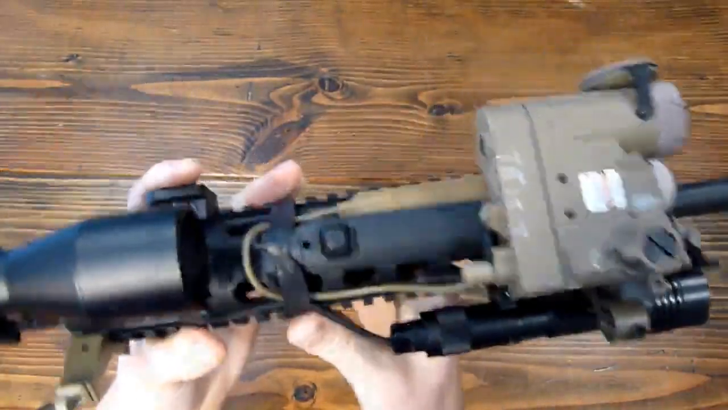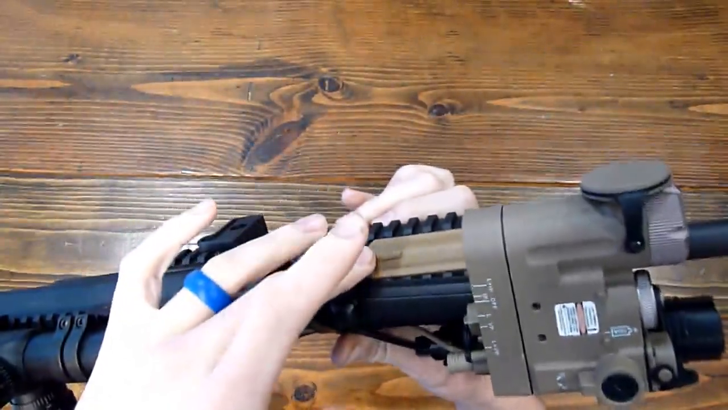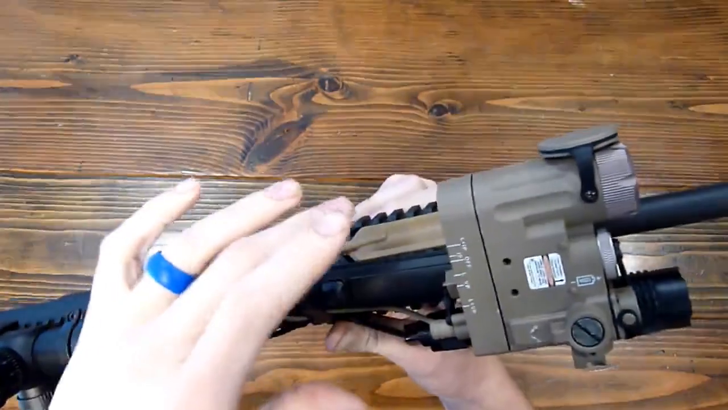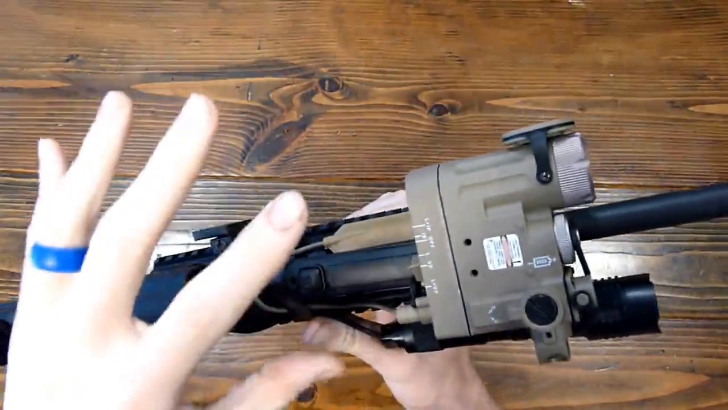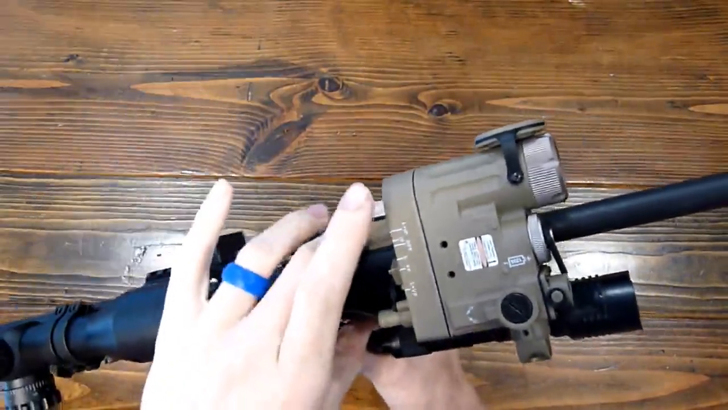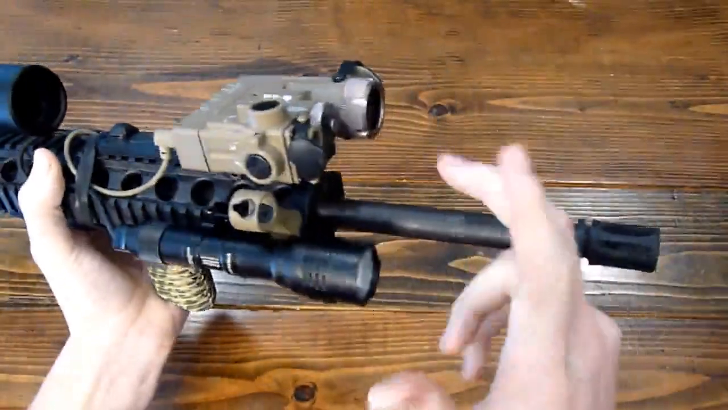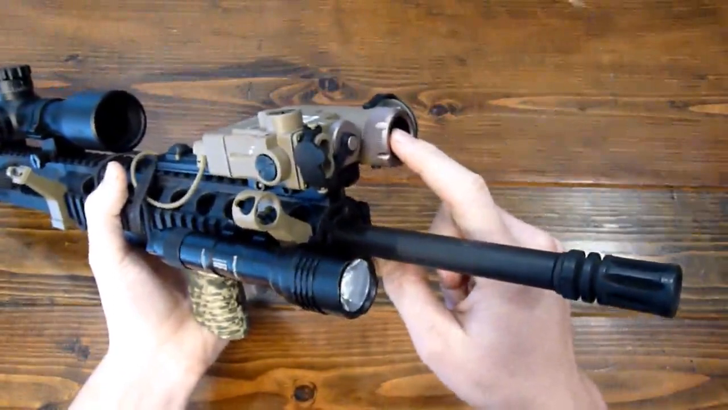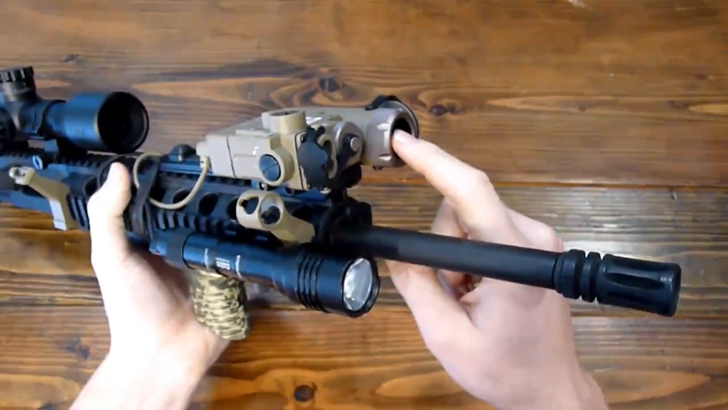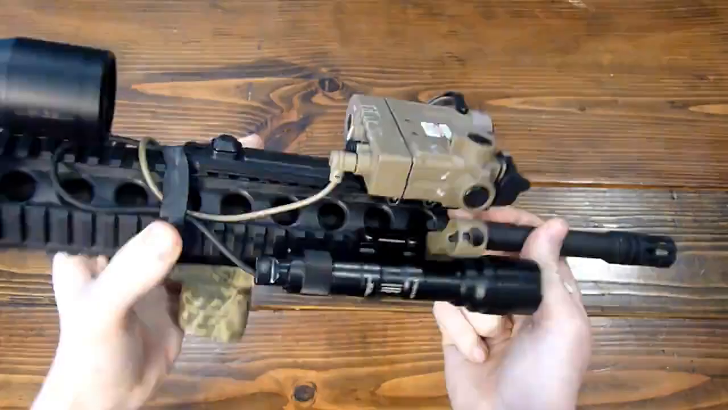This device does come with a tape switch, which I mounted over here next to my white light tape switch. I like the tape switch pretty well. If you click it twice really fast, it stays constant on, otherwise it's just momentary. This unit has an IR filter that you cover the white light with, because it's not a true IR illuminator. You just have to put the filter over the light.